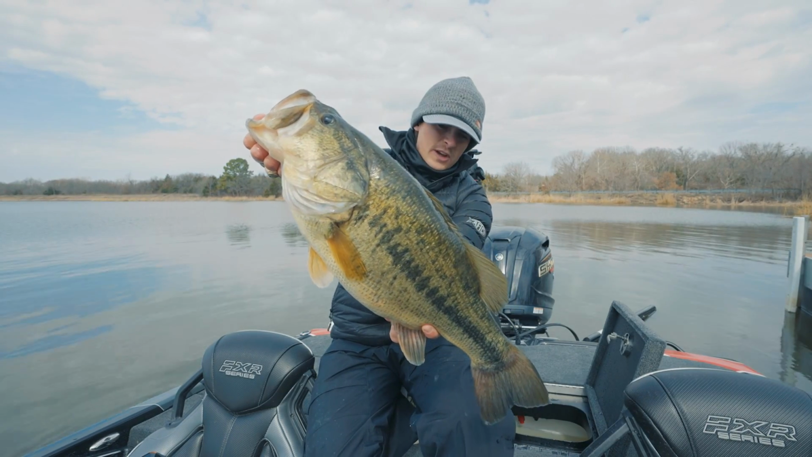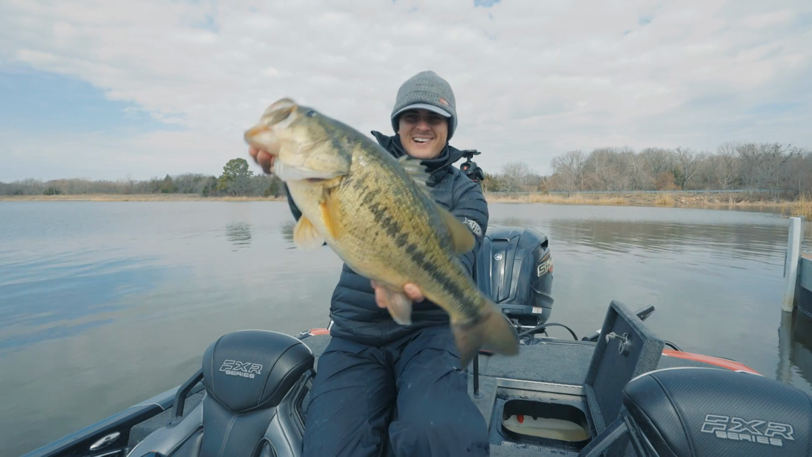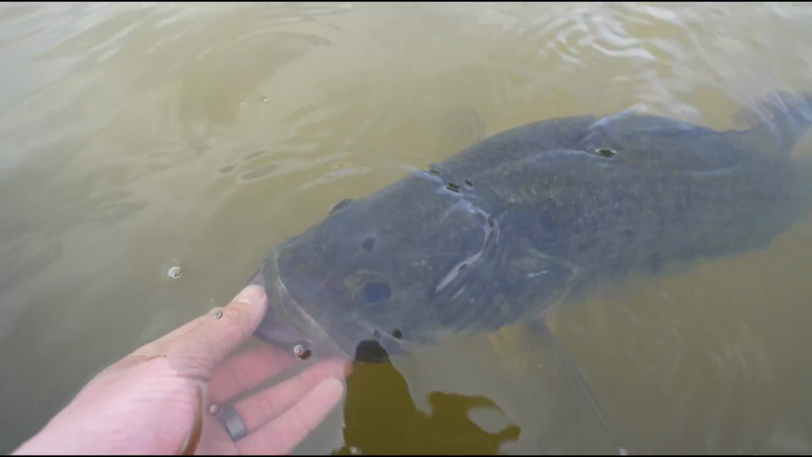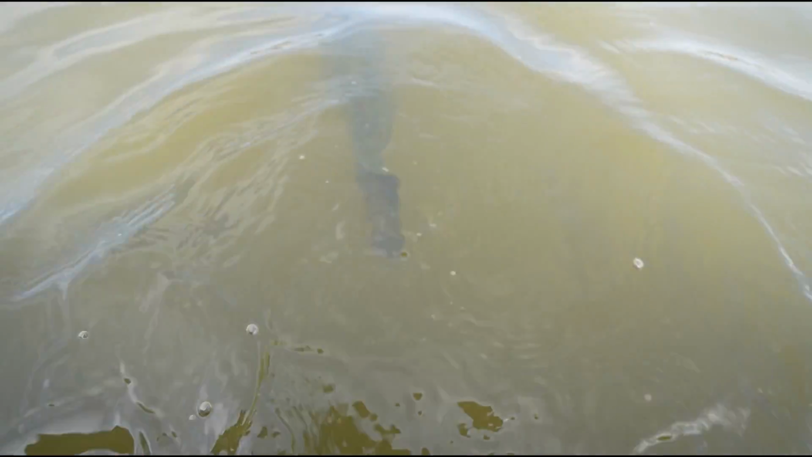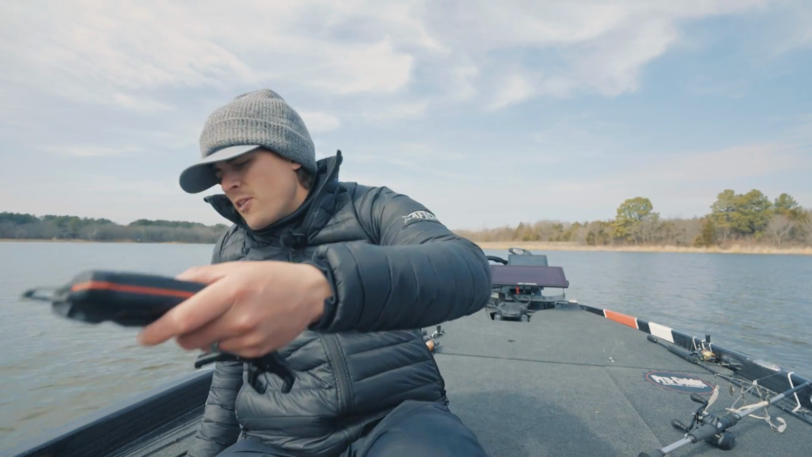Just a beautiful fish. I doubt this fish is even, what, 20 inches long? I mean, it's just big, fat, and short. That is so stinking cool. See a big girl. Now, how do I total up my best 5 on this thing? I have no idea. I'm gonna get the calculator.